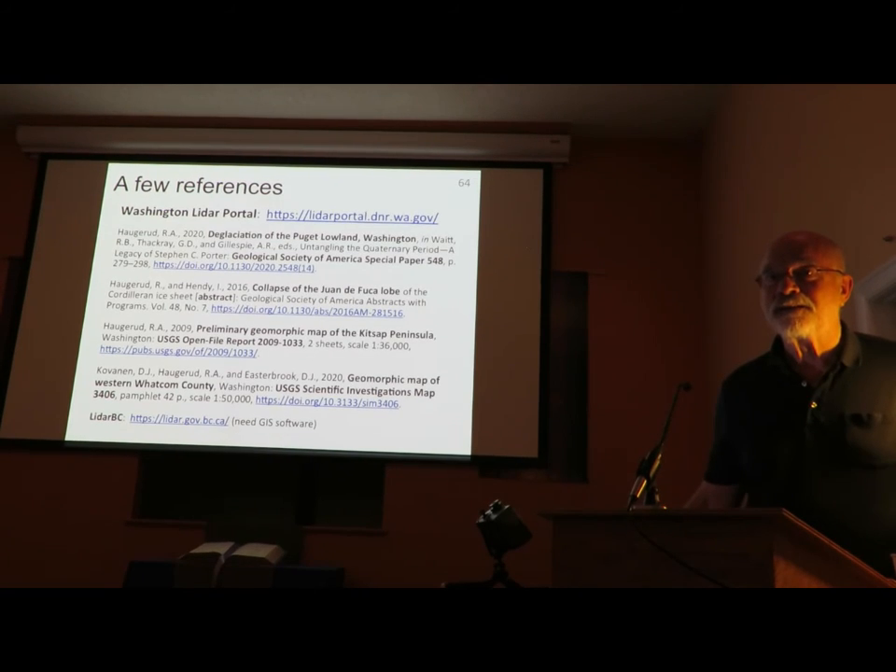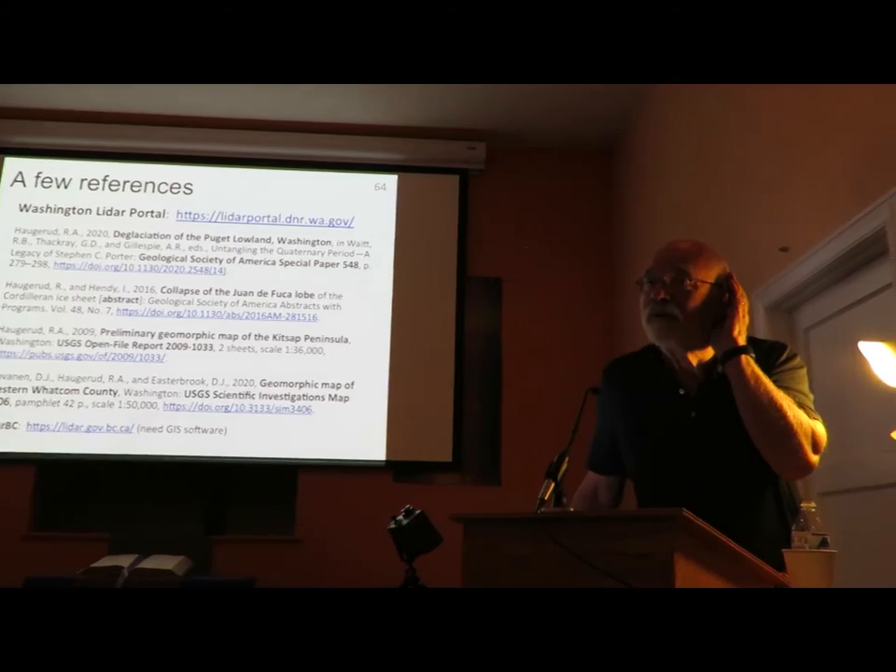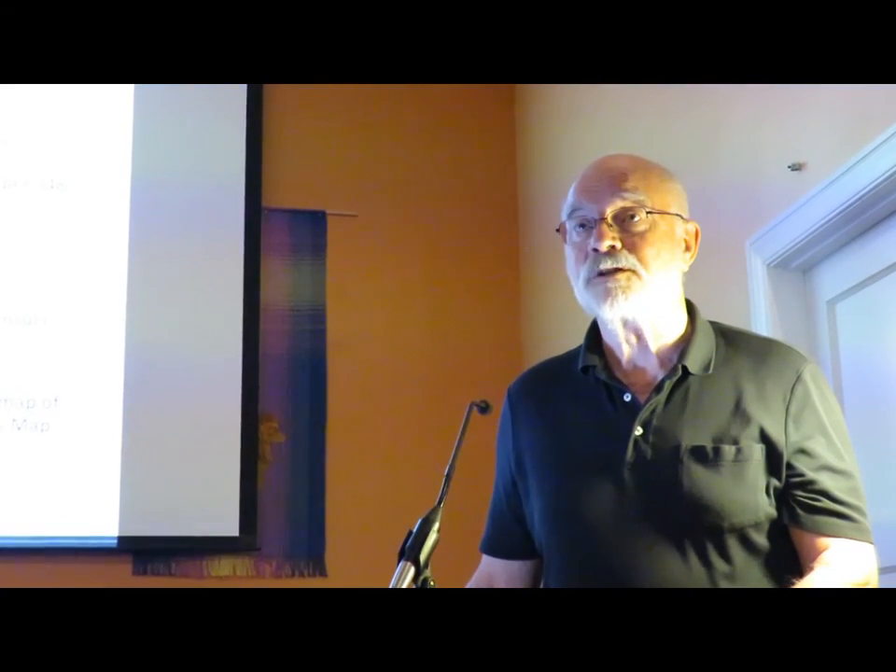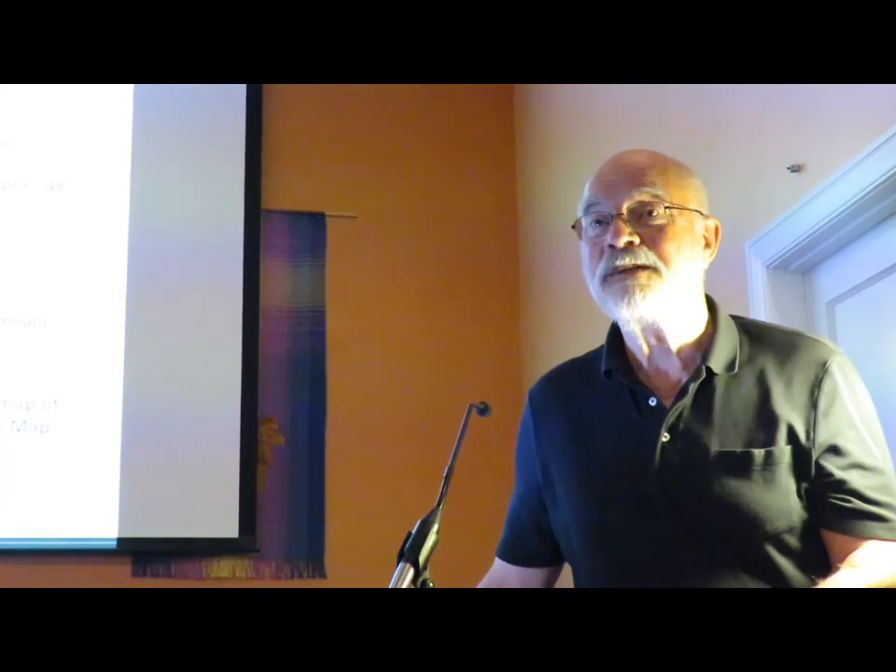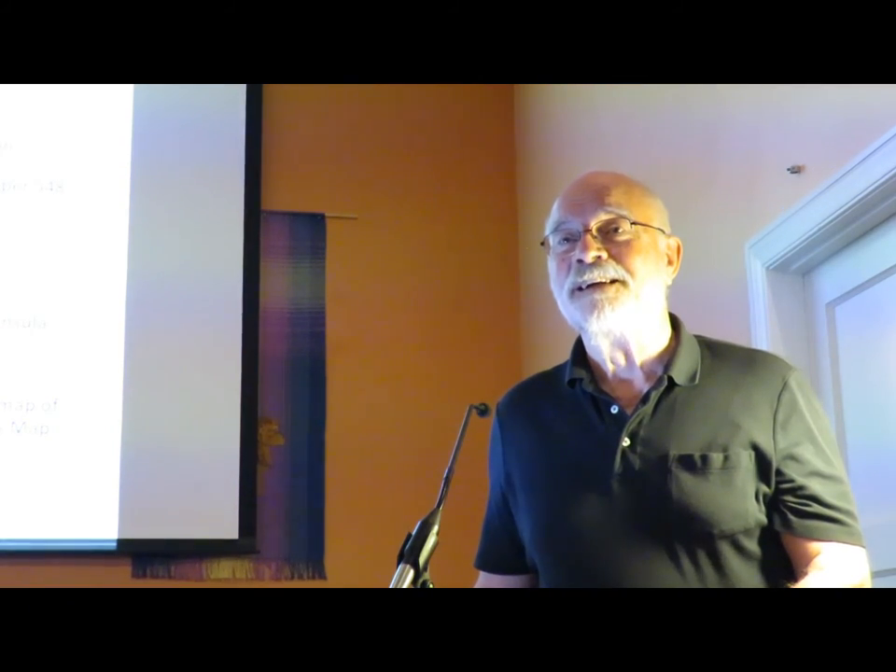What do you need to firm up your interpretation of the Juan de Fuca lobe? What do you need more in the way of data? The shorelines are steep and rocky and wave washed, and I've spent a lot of time looking at the LIDAR alongside the Strait of Juan de Fuca and have yet to see much of anything that says anything diagnostic. I think there's a real preservation of the record problem out there.